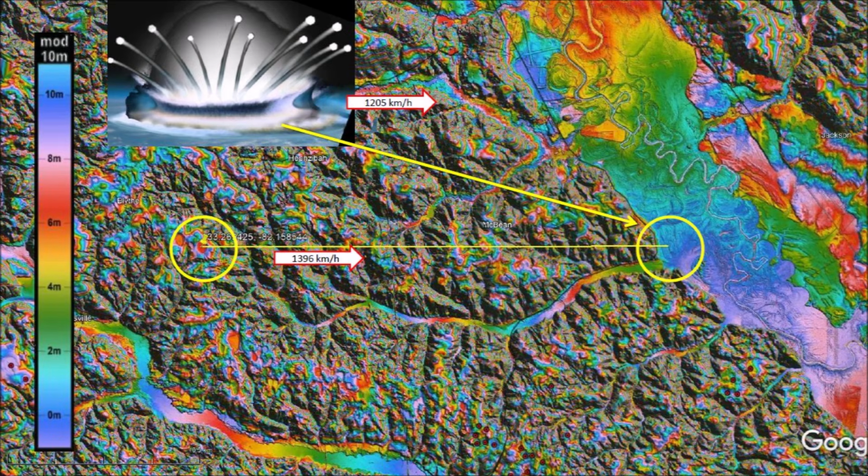This image illustrates the path of the ice projectile at the time that it was launched. The Earth's rotational speed at Saginaw Bay is 1,205 km per hour. That is about 749 miles per hour. However, the Earth's rotational speed at the latitude of the Georgia target is 1,396 km per hour. That is about 867 miles per hour.